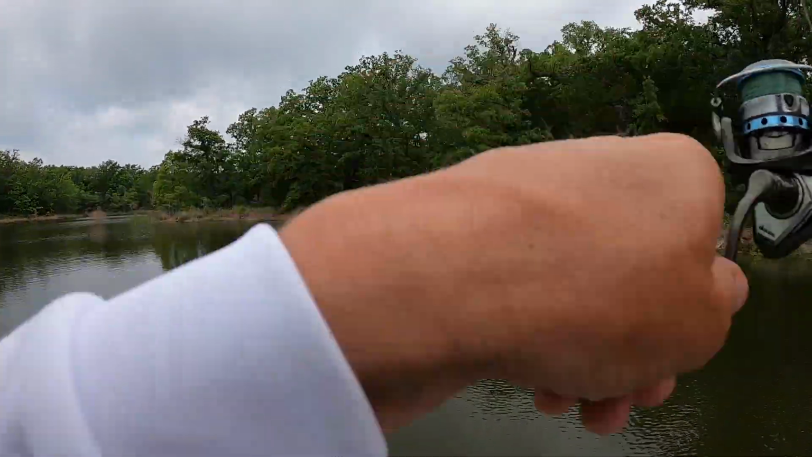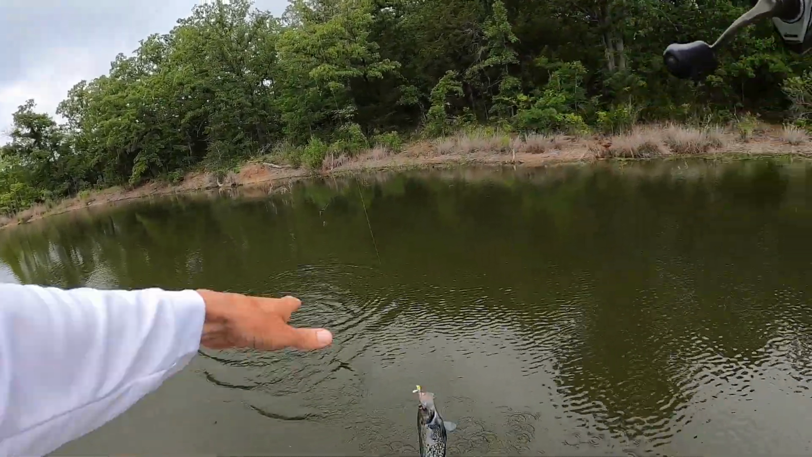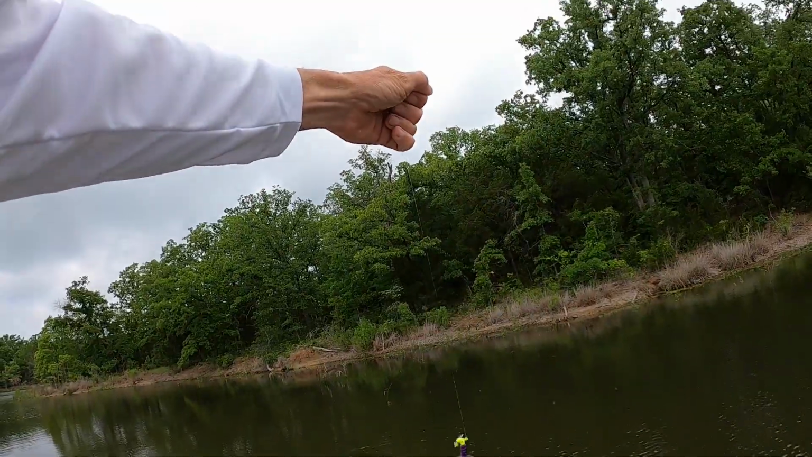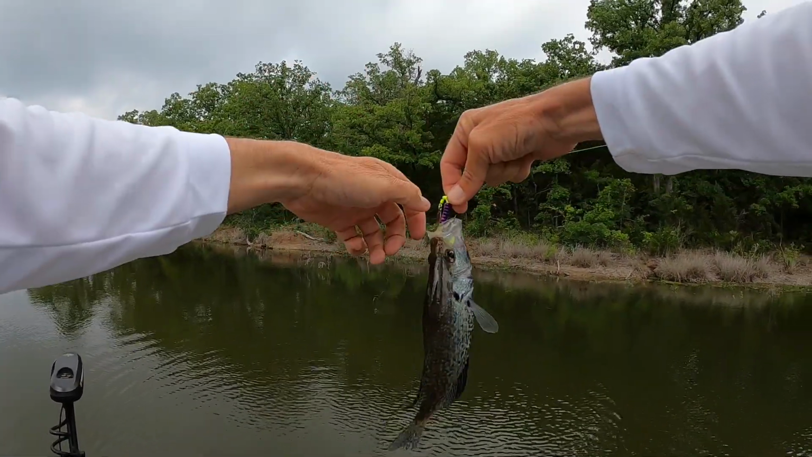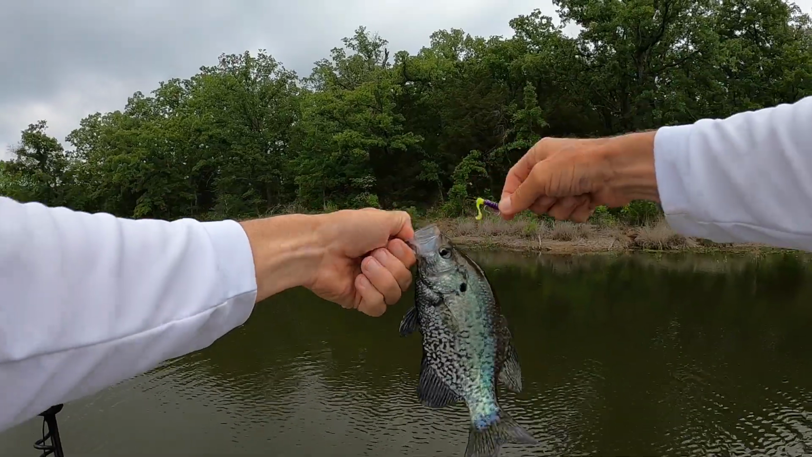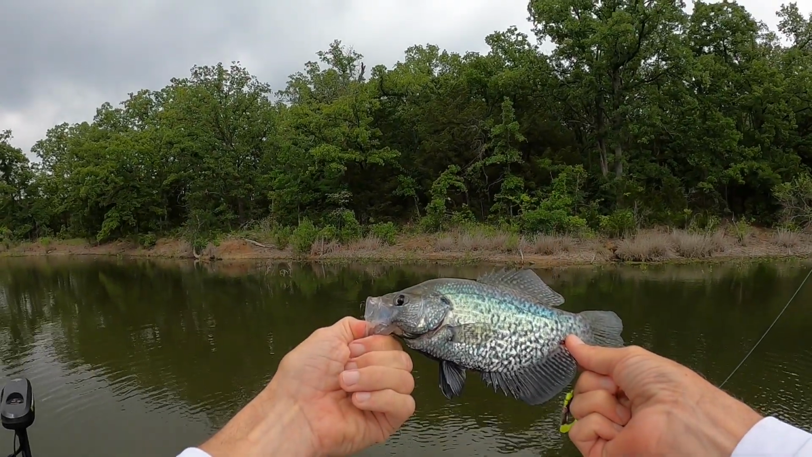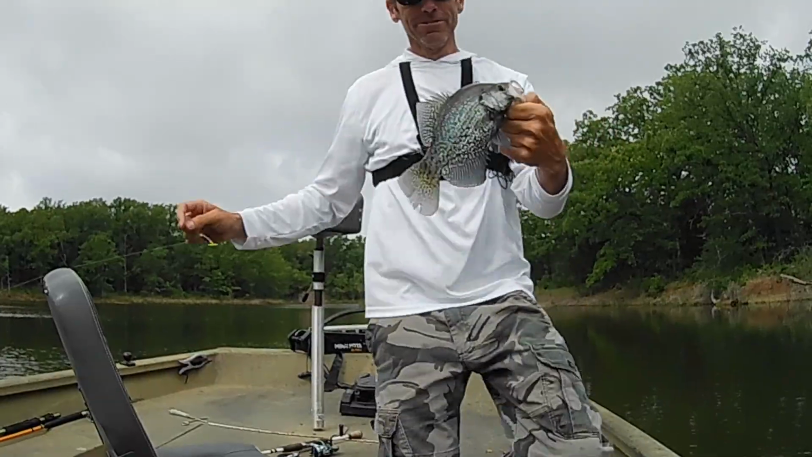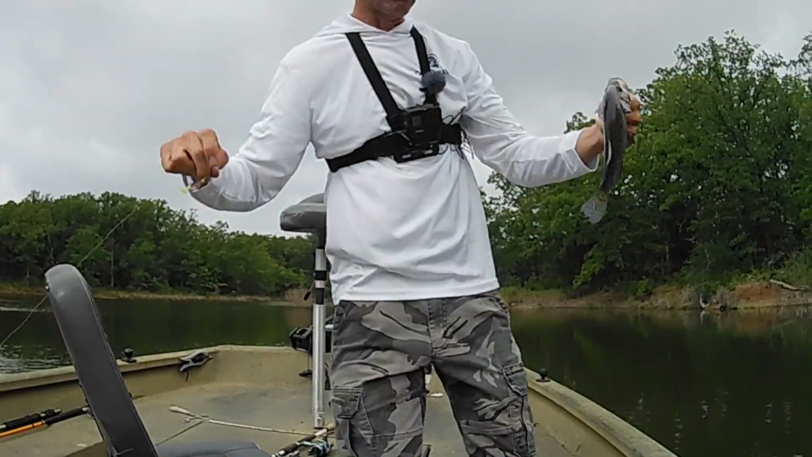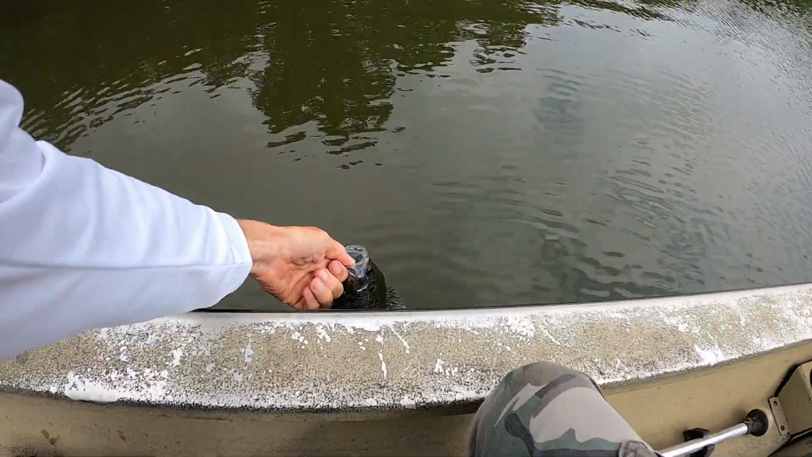Uh-oh. Hey, looky here. Looky here. We got what we were looking for after all this time. Oh my goodness. There's got to be more. This is a little male. A little male. There's got to be another one. Hit that little Roadrunner. Let's get him back and see if there's another one down in there.